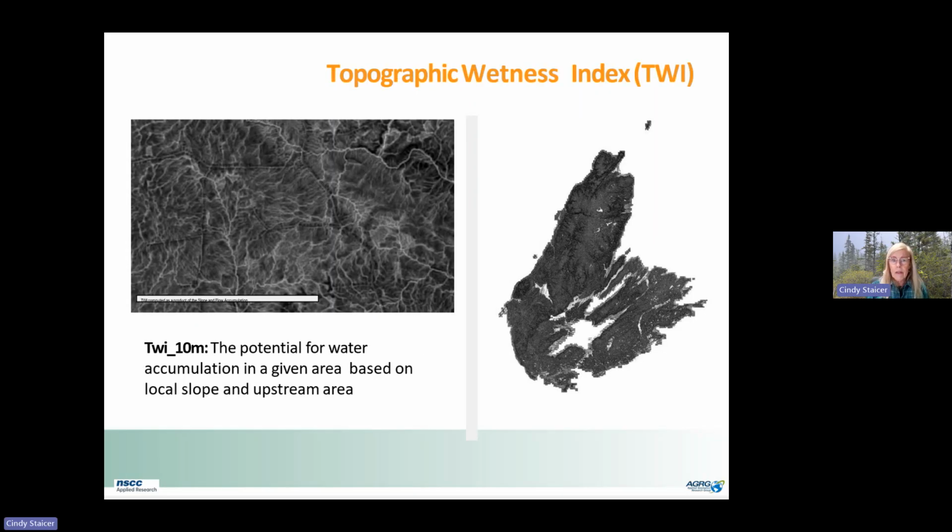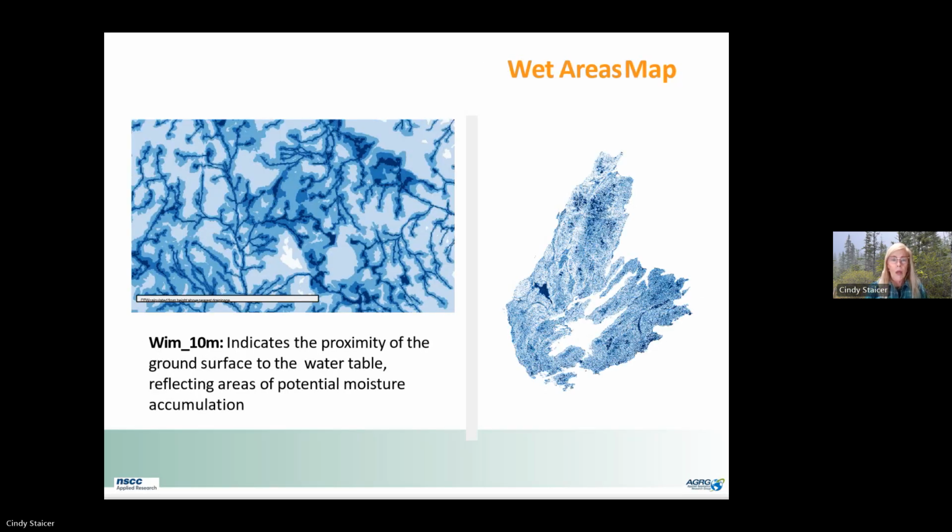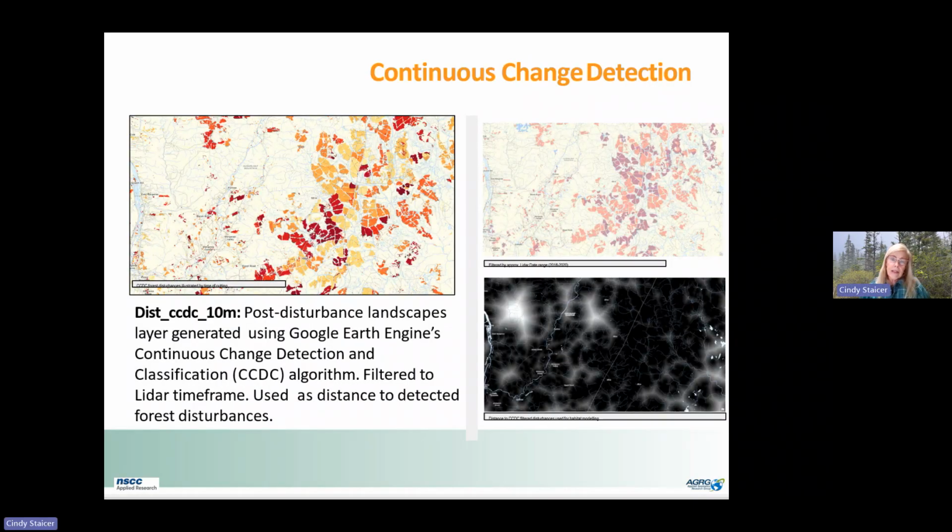They also calculated a topographic wetness index, which is showing you the potential for water accumulation. And they used the wet areas map that's been developed by the province. They used satellite data.